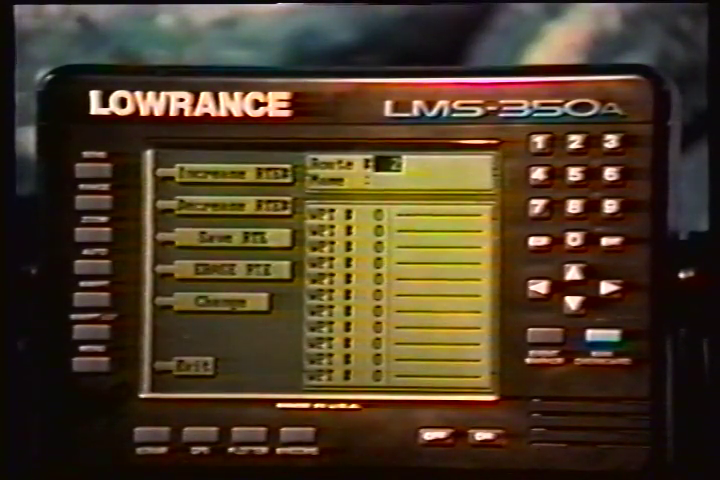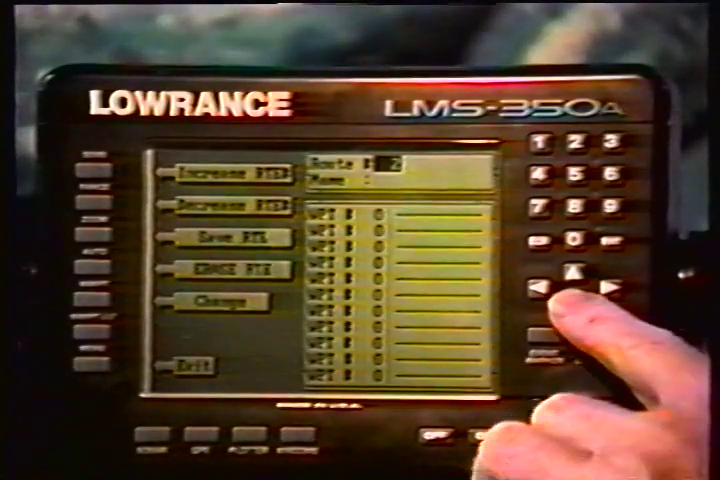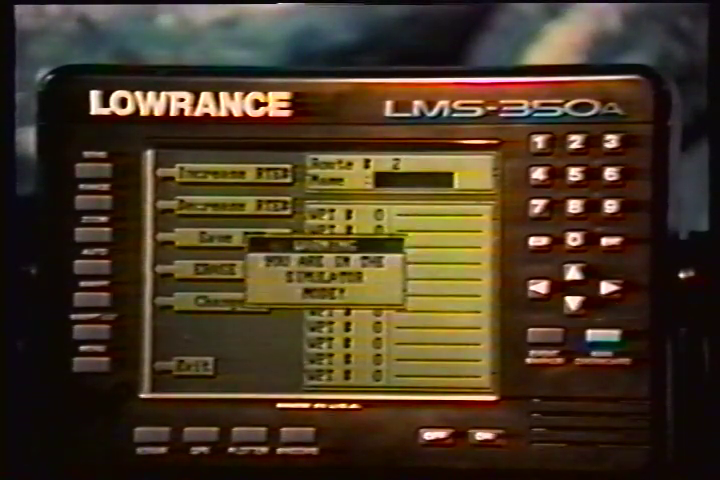To assign a name to a route, press the key next to the increase route number or decrease route number label to move through the list of routes. When the desired route number appears in the window at the top of the screen, press the down arrow key until the black box moves to the name position. Now press the key next to the Change label.